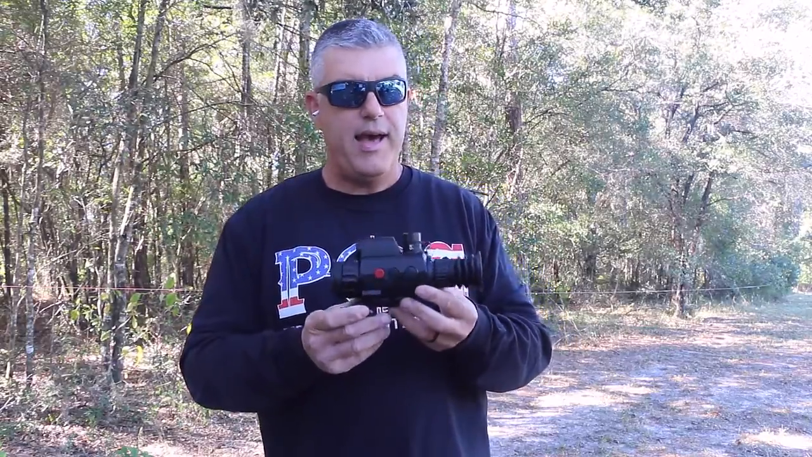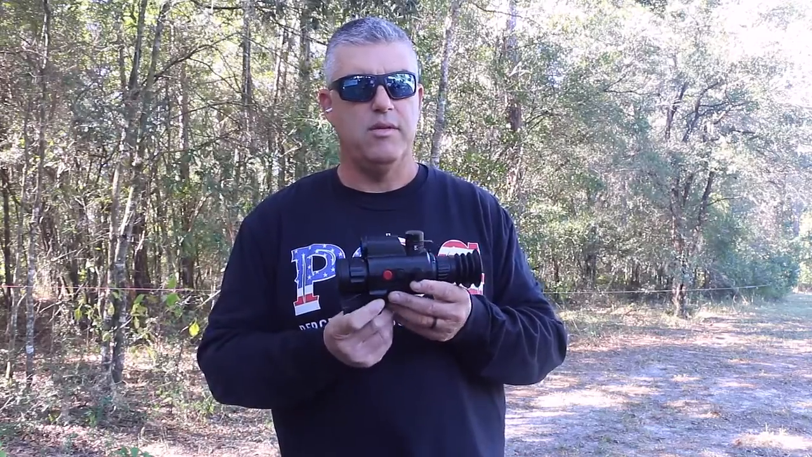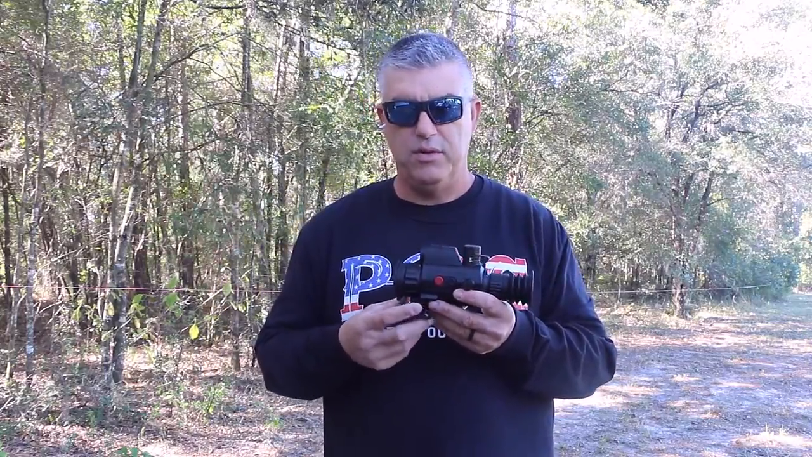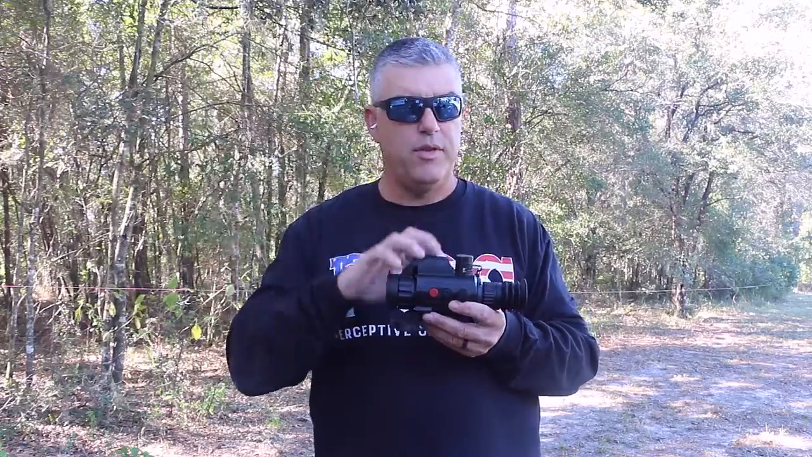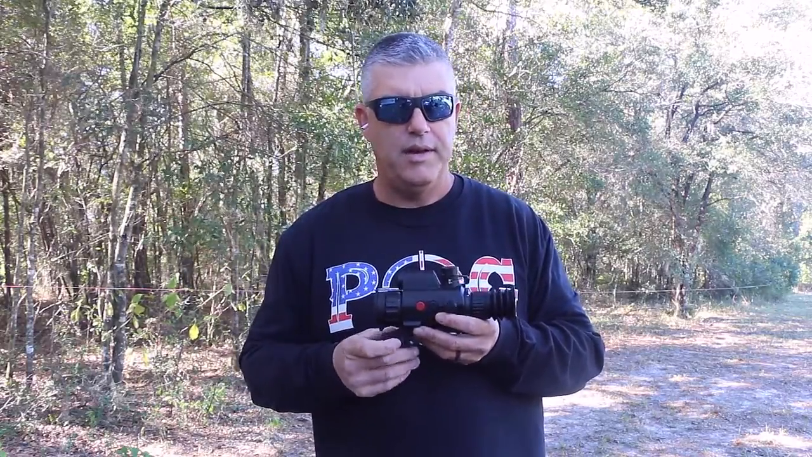But other than that, it's a great scope for the money, considering it has a built-in laser rangefinder, which a lot of scopes now are starting to come out with, but before they didn't even have that. And to me, using the laser rangefinder at nighttime is definitely valuable, because depth perception with a thermal is really hard, to tell how far things are, especially at night. But overall, it's great for the money.